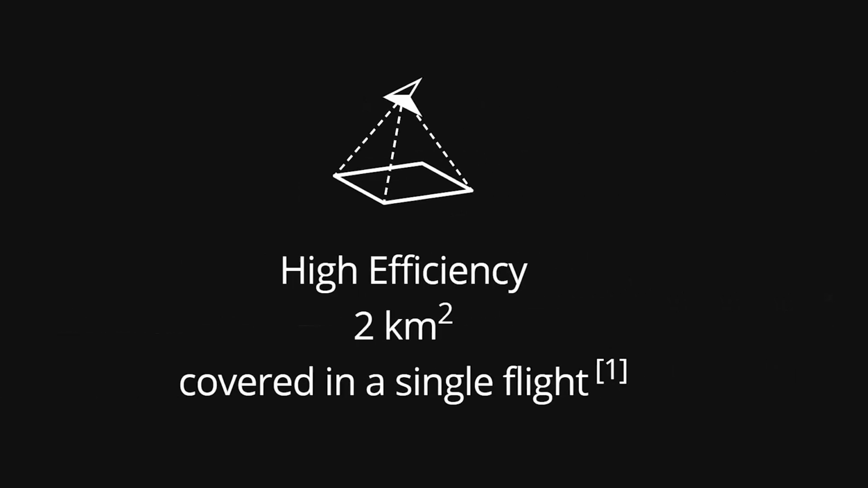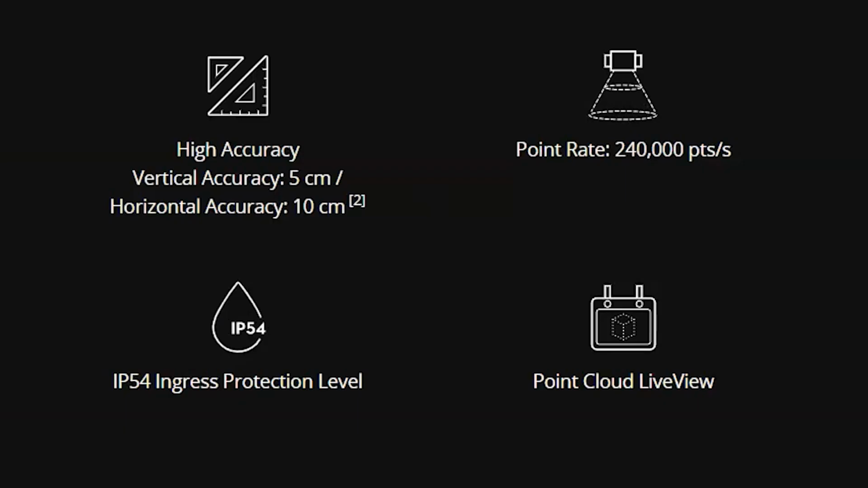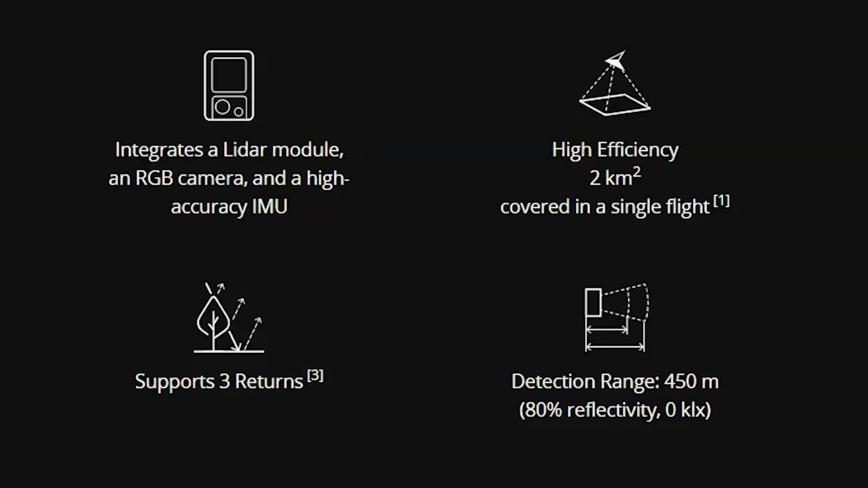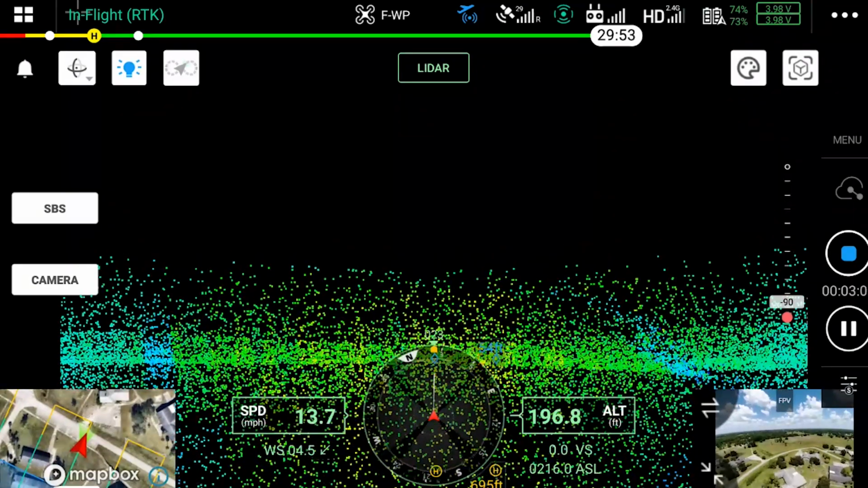So you can get a wide swath with each flight, allowing you to do a large area very, very quickly. It has a highly accurate IMU and a point rate of 248,000 points per second and supports 3 returns. And a detection range of up to 450 meters. It is an IP54 protection level for water, and it has the point cloud live view.